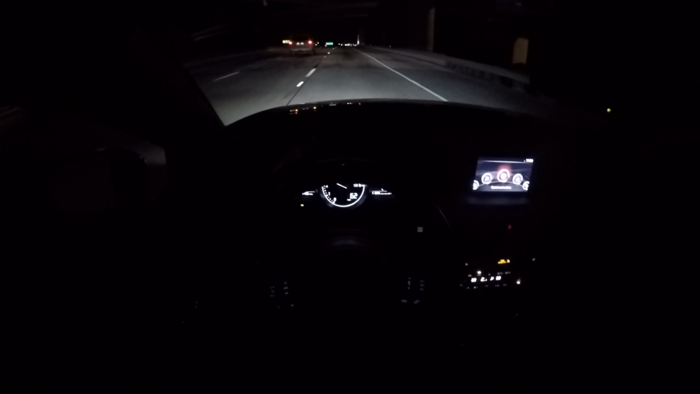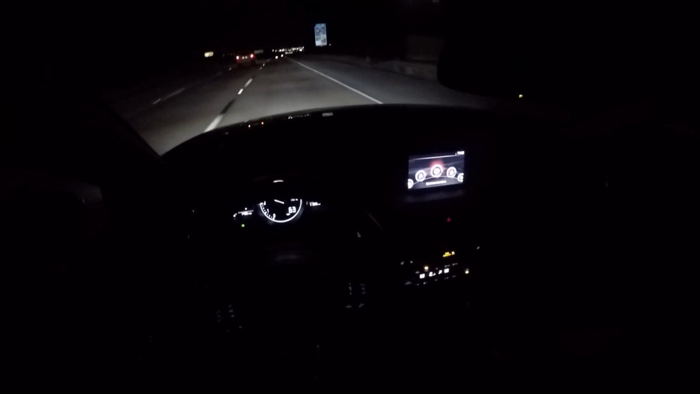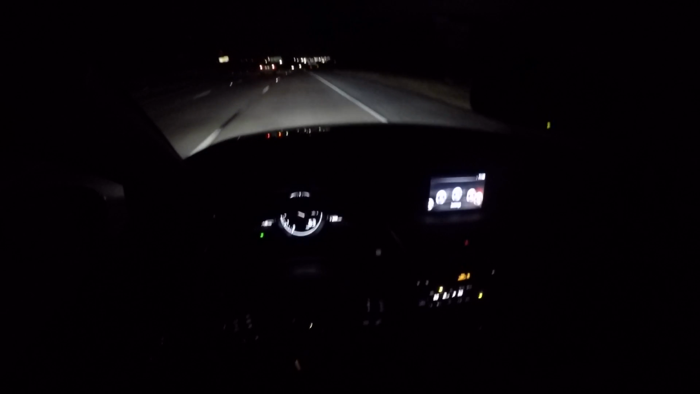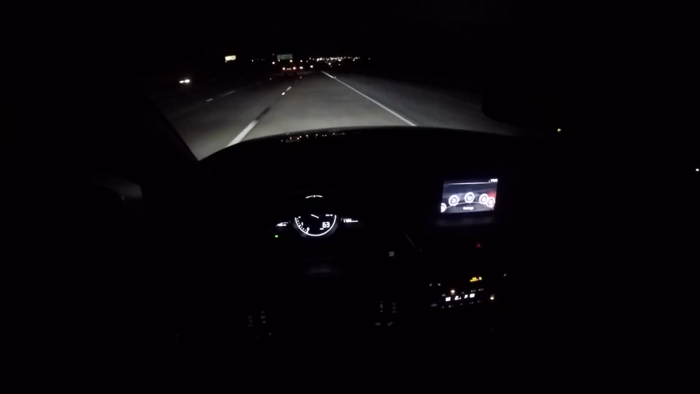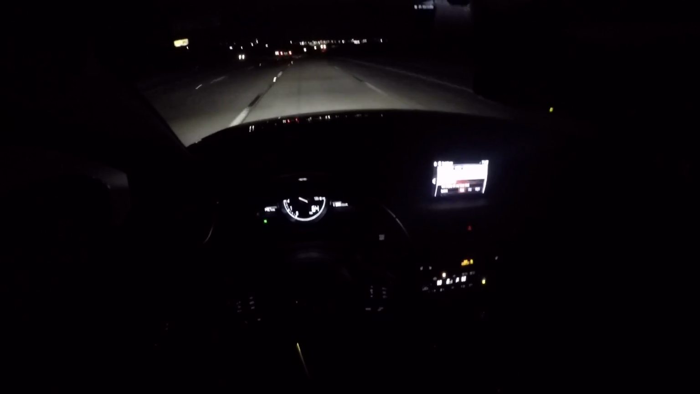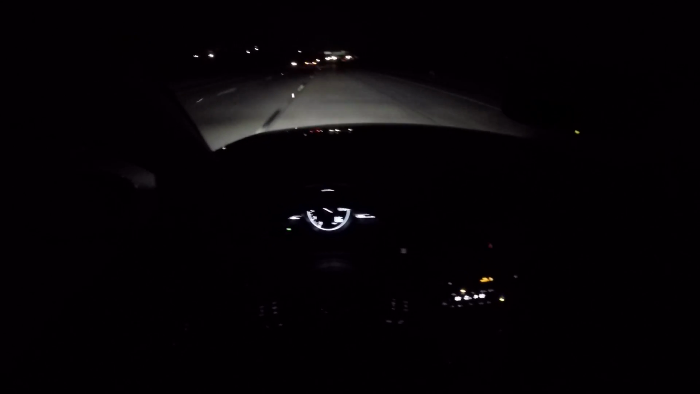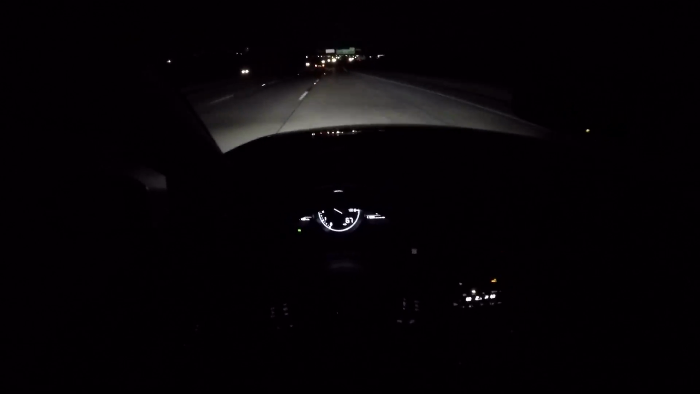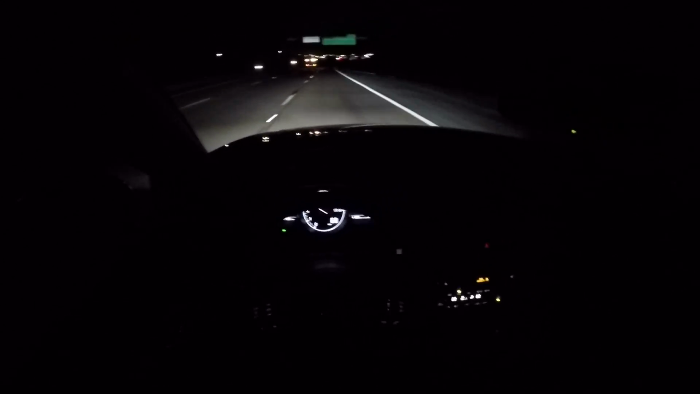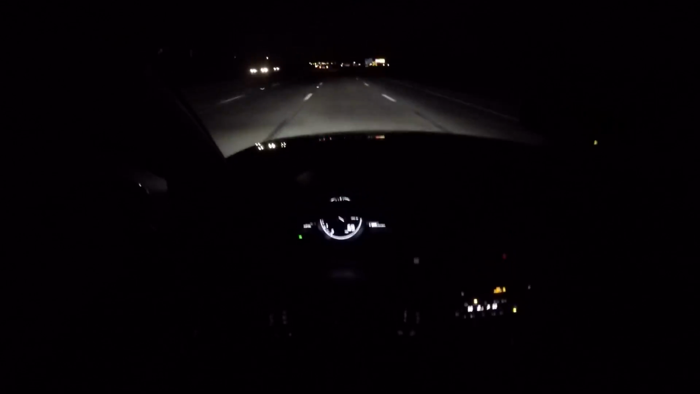Another cool thing, if you're driving at night, this screen is really cool, but it is a little on the bright side. You can obviously go in and adjust the brightness, but another cool thing is you can go to the settings and you can actually turn this display off. So you don't have all that glare in your face. You can just focus on driving and you still have your heads-up display and all of your necessary information. So you're not completely without anything. And the best part is you can actually still control the radio.